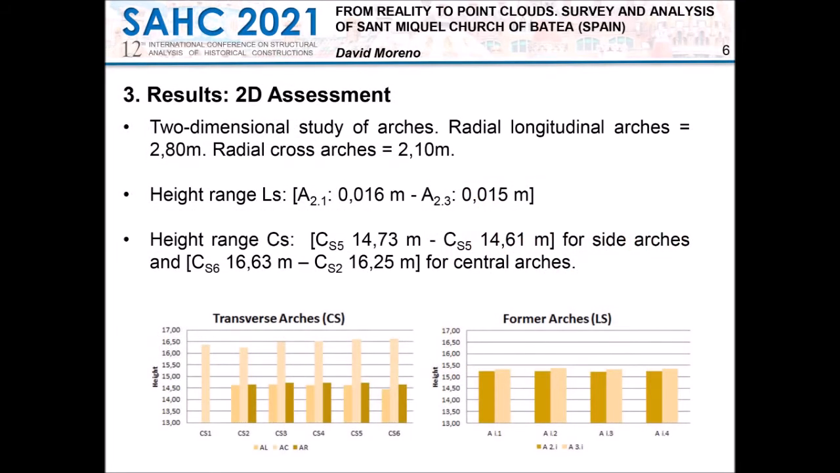As for the rounded arches between the vaults, the springing line was measured to be over 1.35 meters from the impost of each column. The arches located in the longitudinal direction have a radius of about 2.80 meters and the cross ones 2.10 meters. The measurement of the springing line presents difficulties due to the moldings, so that only the height of the quay was registered.